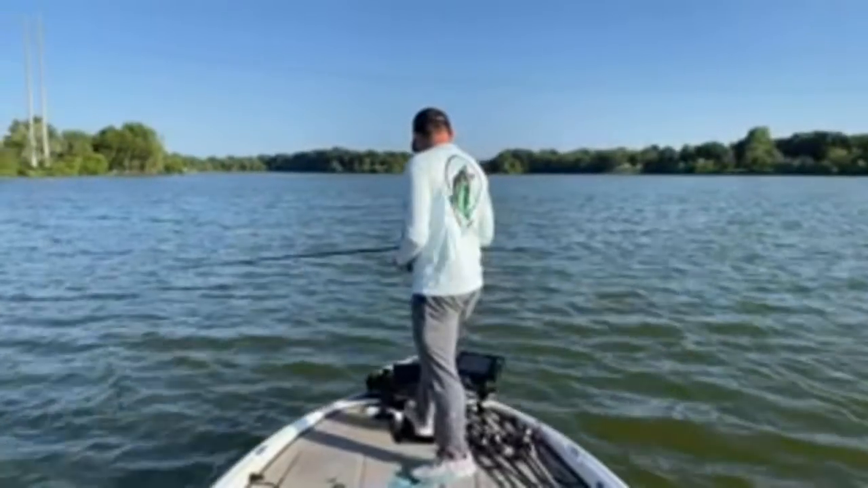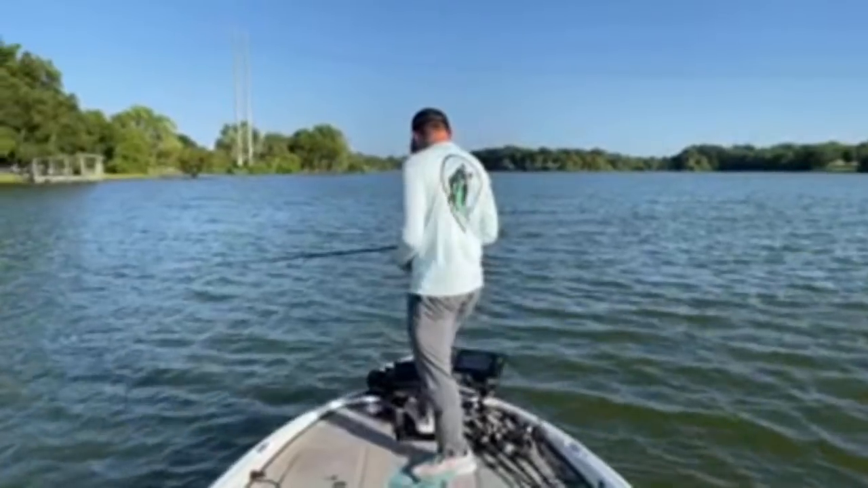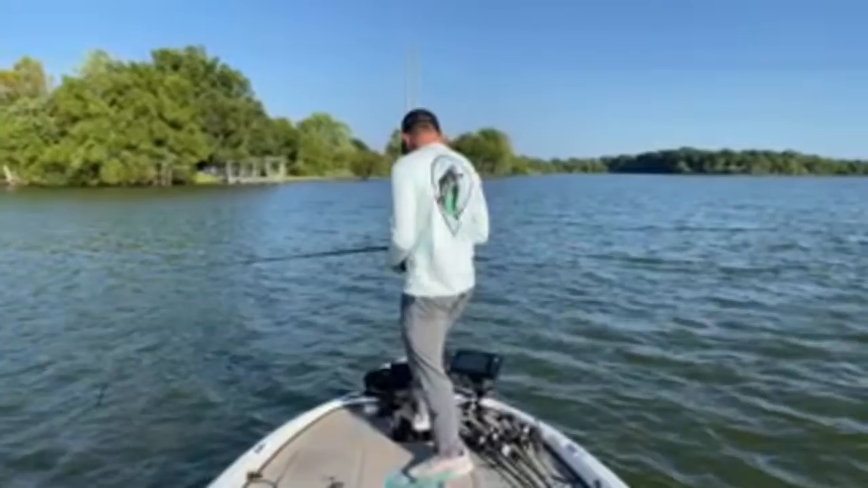Okay, so we're getting within range of that spot I saw. Now I'm just gonna scan around with my live scope to see if there's anything up there.